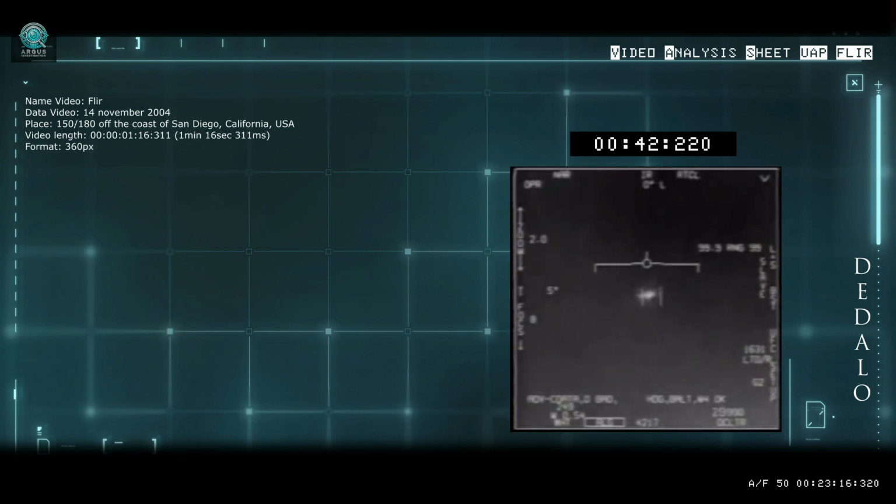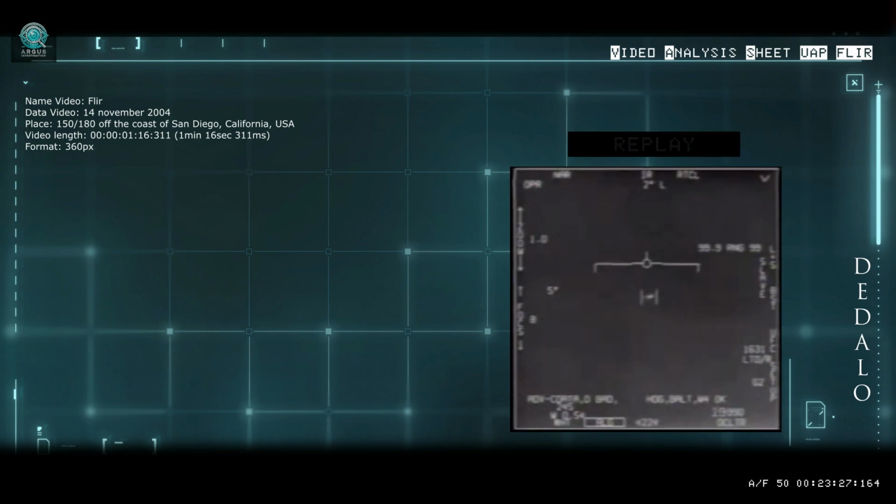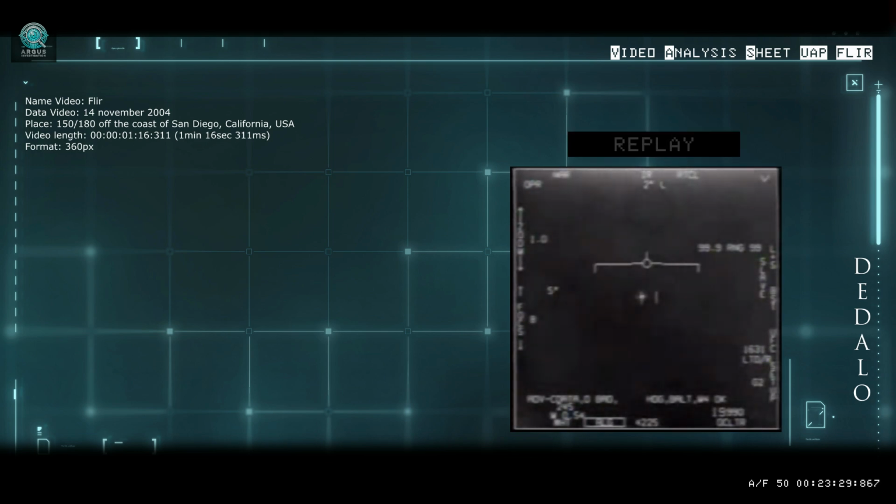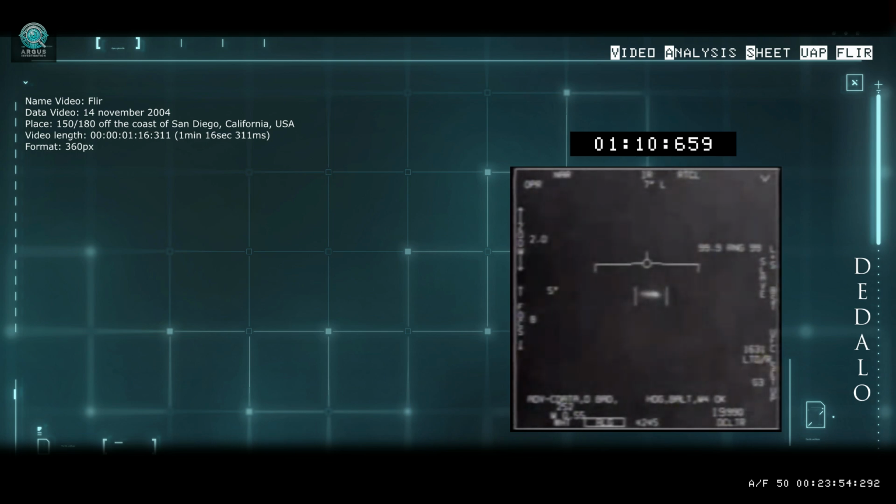The object remains stationary, no sign of propulsion, no thermal exhaust. Then suddenly, at the 48th second, an abrupt movement. The object literally jumps off the FLIR tracking system, but initially the FLIR bars managed to recapture it. Finally, at 1 minute and 12 seconds, something incredible appears.